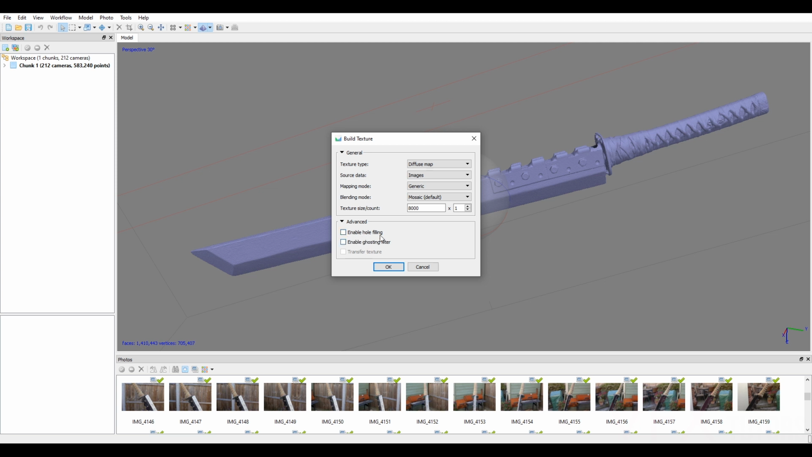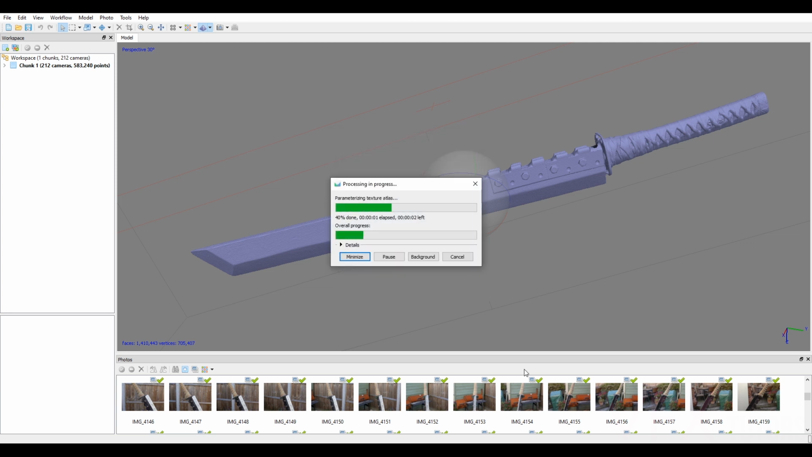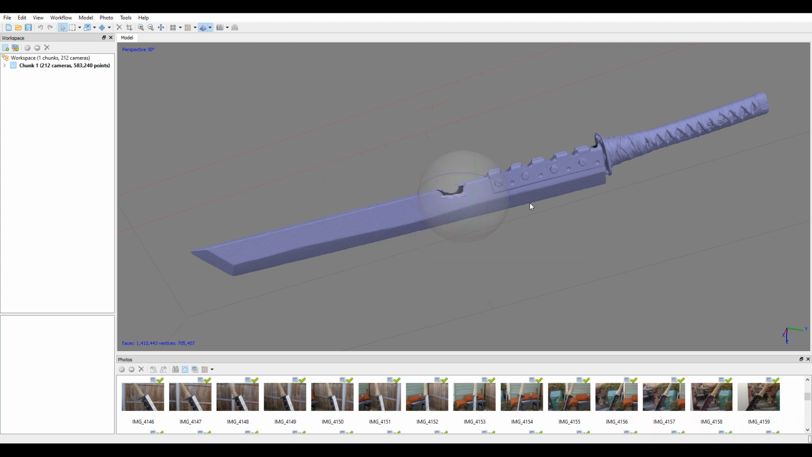And I'm going to leave those because I don't always like how they make things. They sometimes over the holes make something a little bit blurry, but I don't want that. So I'm just going to select OK. This is going to start building the textures and projecting them. So this might take a while, so I'll probably fast forward through this. Cool, so that's now done.